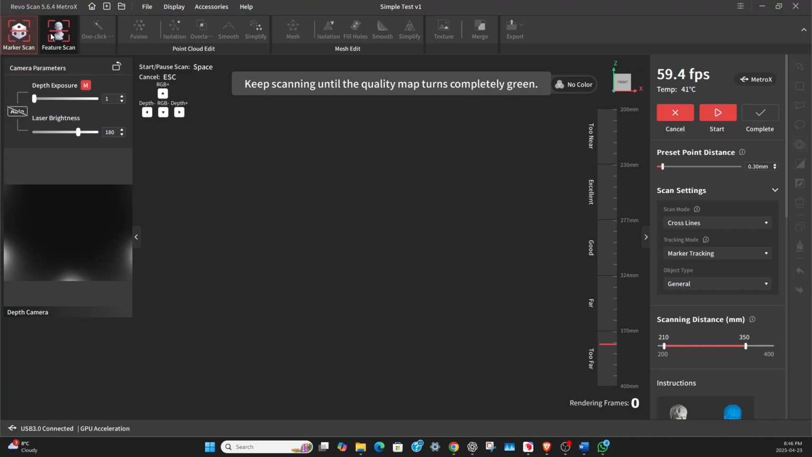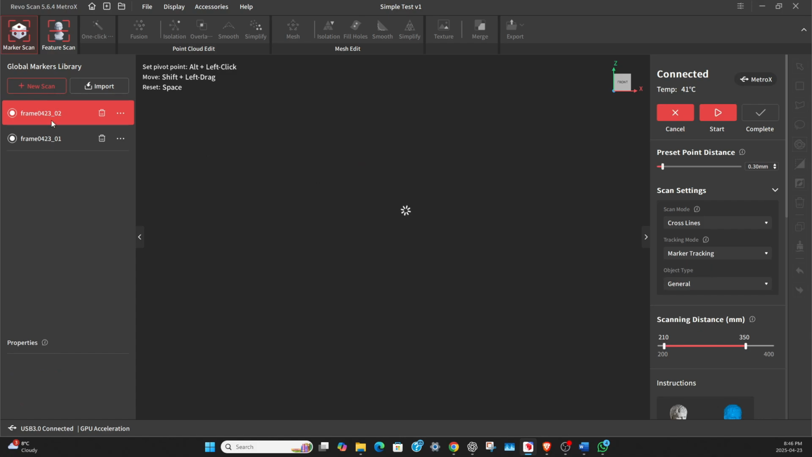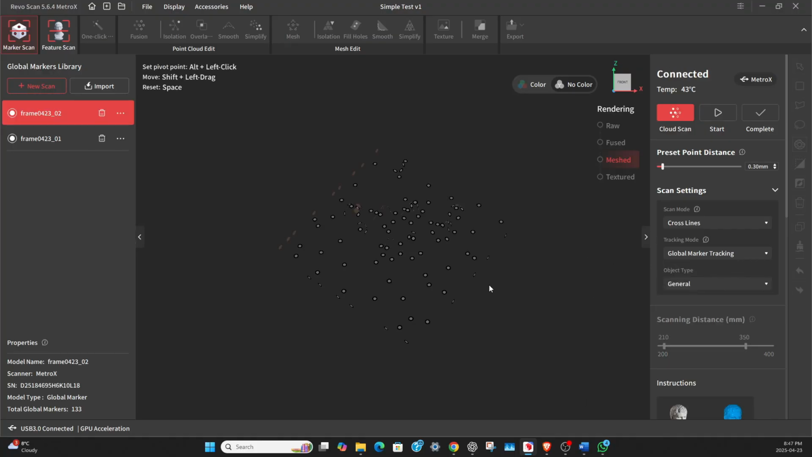Feature scans do not use the scanning dots. Marker scan uses the scanning markers or marker tracking, or you can use a global marker tracking method. When you choose the global marker tracking method, you'll notice that the screen changes. It's a setup mode. That was one of the things I didn't notice right away either. So you choose the global marker tracking, and that will do a scan on all of the markers and not